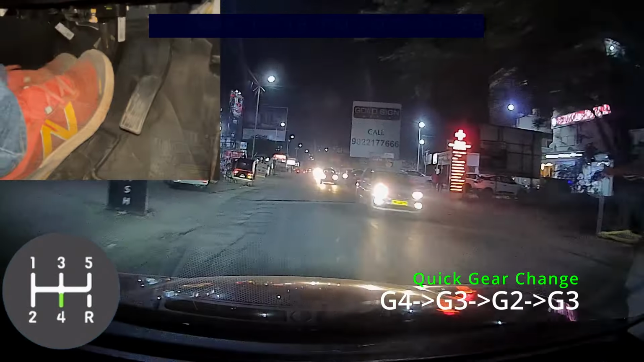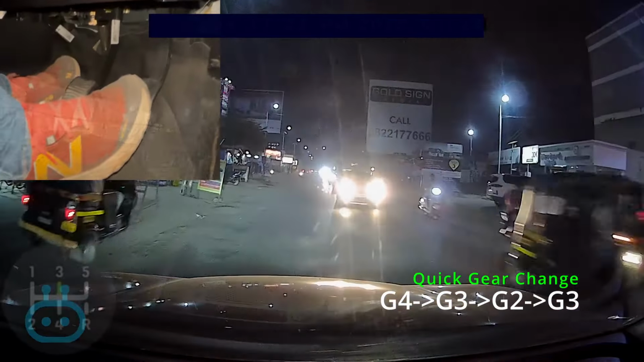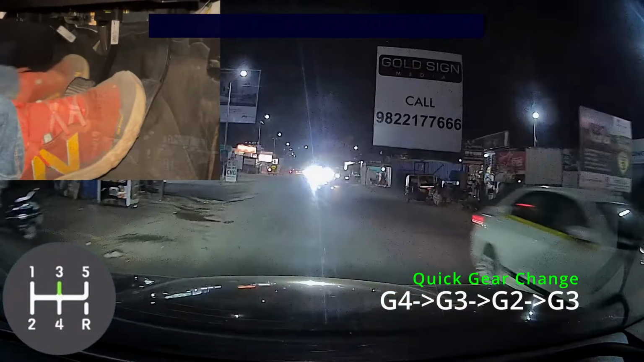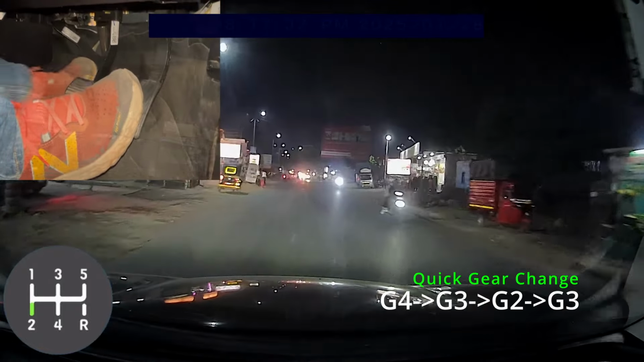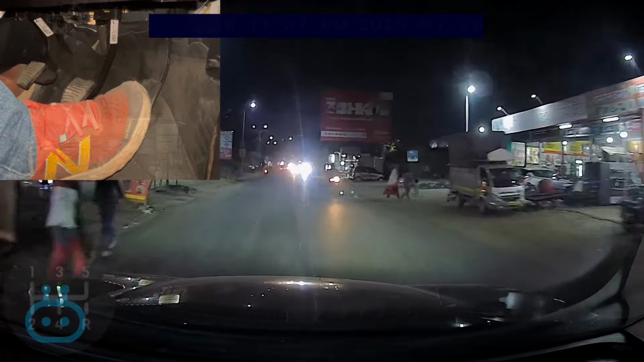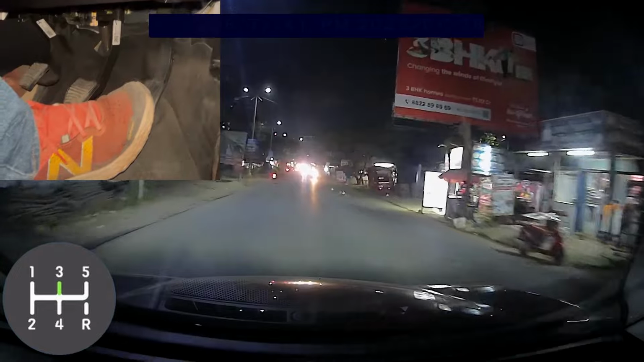Now there is a speed breaker coming, slowing down, brake first, downshift to the third gear. Can we survive? No, we cannot. Now the car will struggle to move ahead. So second gear. Now we went into the second gear, looks good, speed is around 30, upshift to the third gear, release the clutch, give the power. Now we will move ahead.